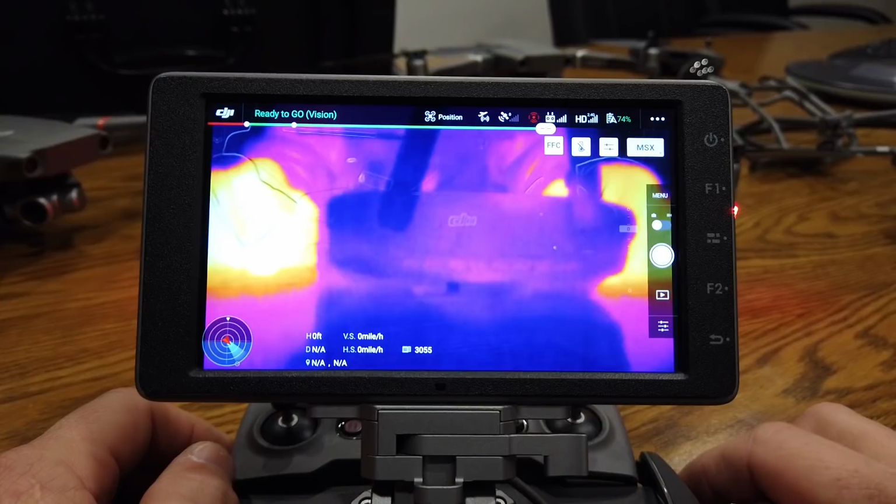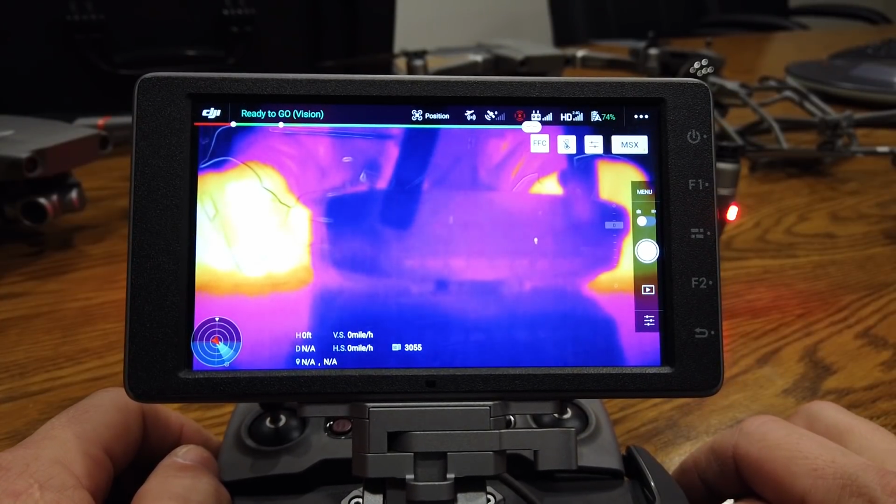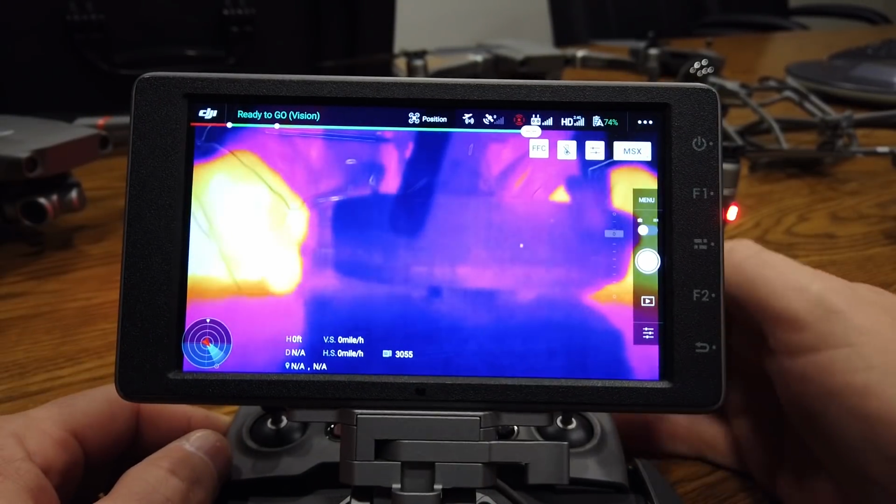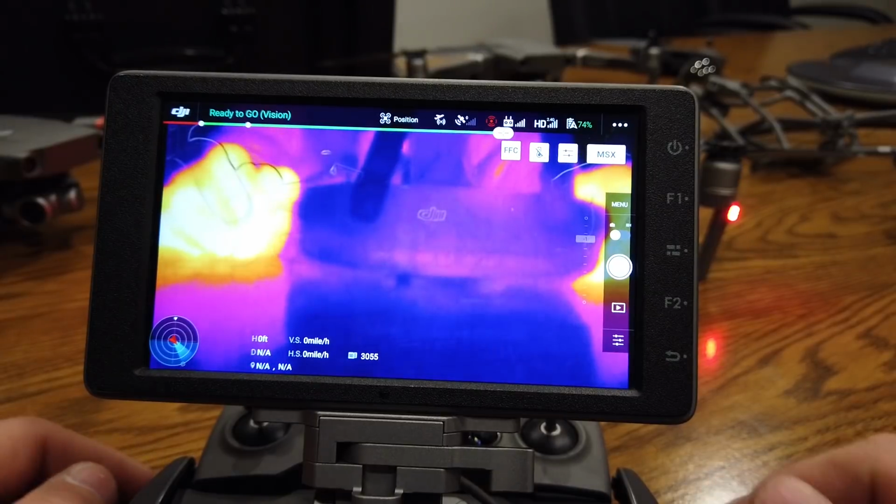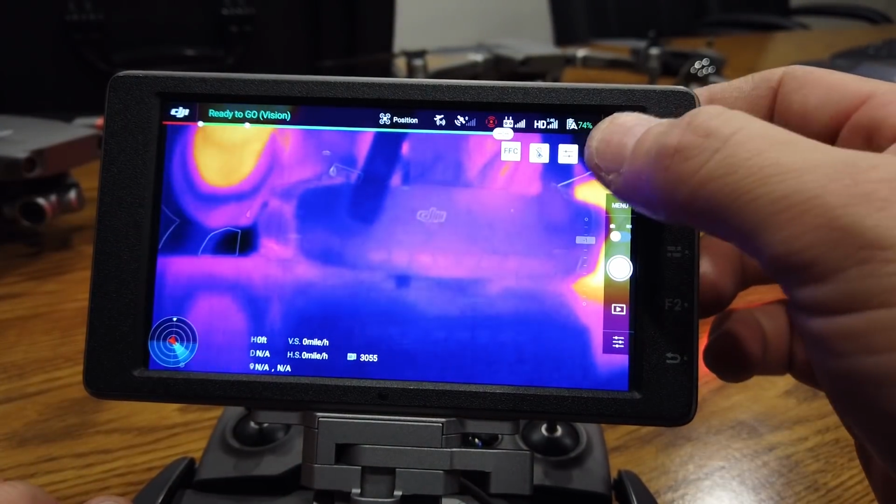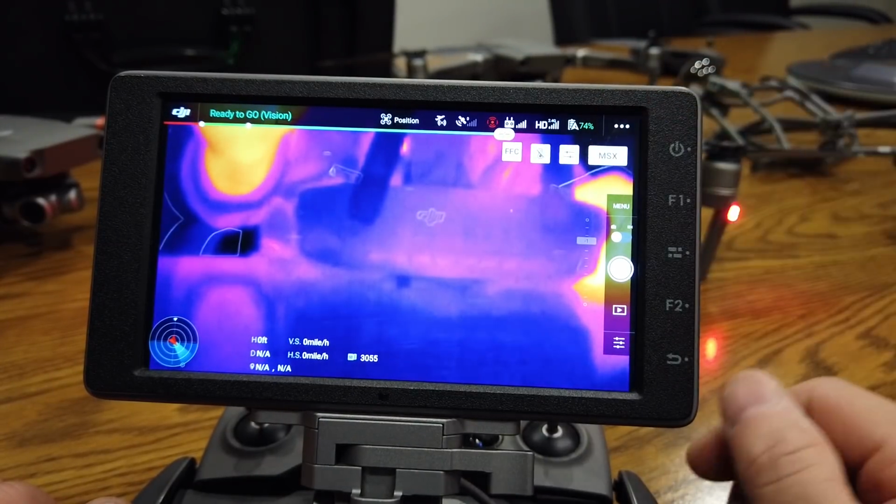It's really kind of a blending technology, meaning that you're seeing a thermal image, but with the optical, there's some algorithms in there that are finding the outlines where you can see it. You might be able to see the DJI, there you go, right there. I don't know how well you can read that. There's DJI right there, and if you put it on just regular infrared, you can't see that. So it's detecting that and showing that to you.